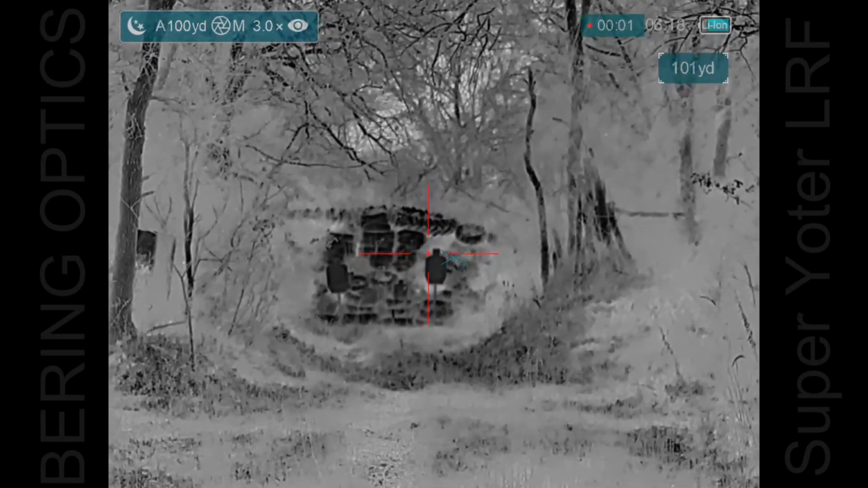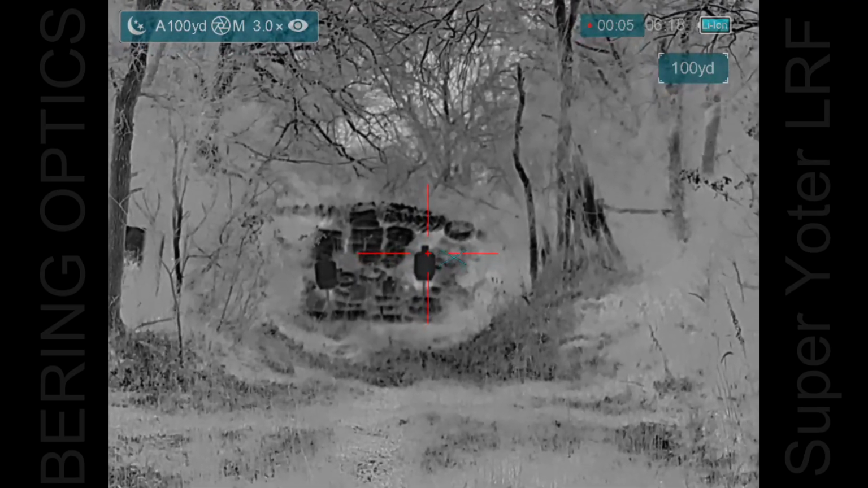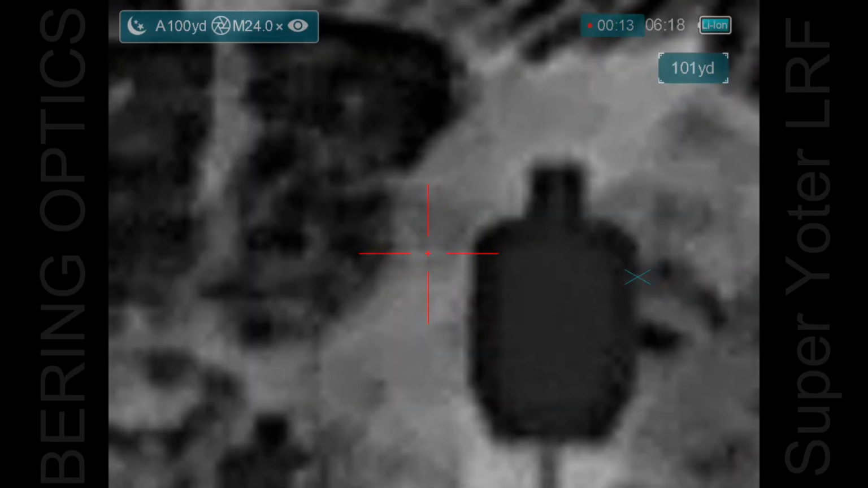In the last couple of weeks since I last used the scope, it's been off the rifle. Ben had borrowed it to do some testing, so now I've got to get it put back on the rifle, and I'm going to see how well the quick detach mount works and see if it returns to zero.